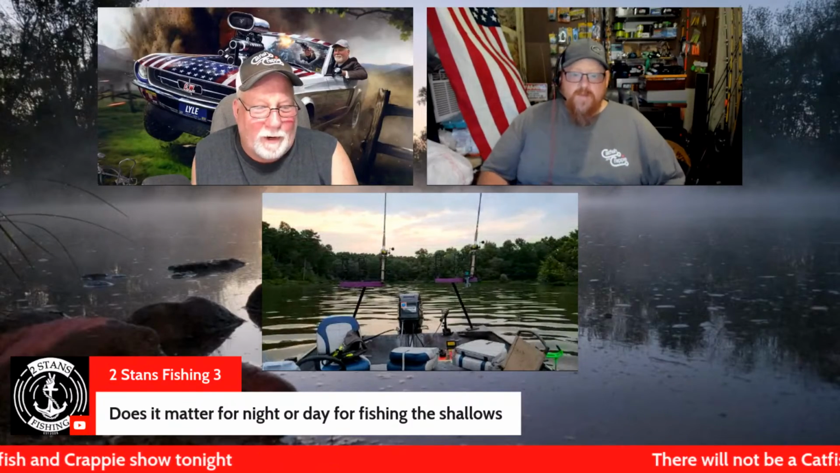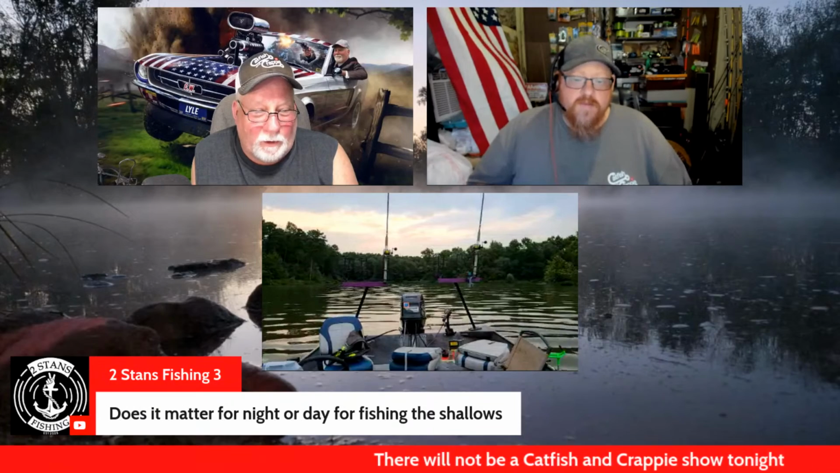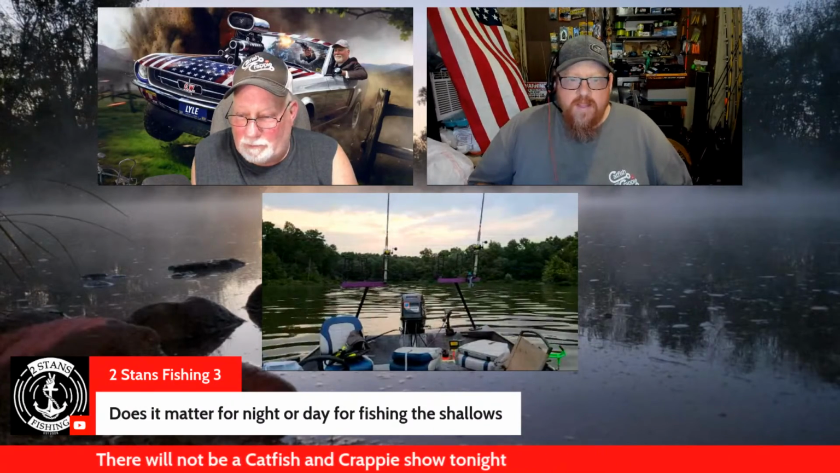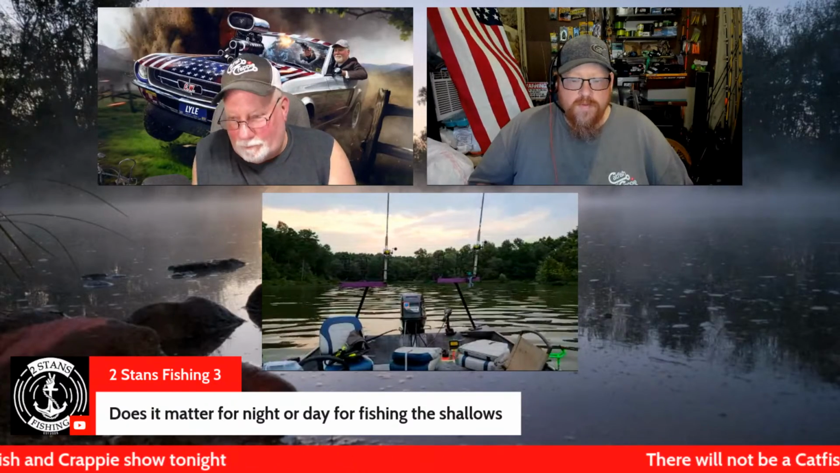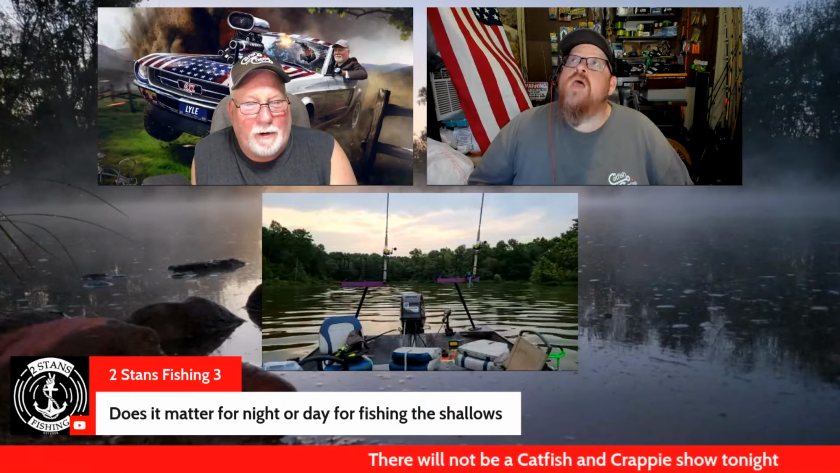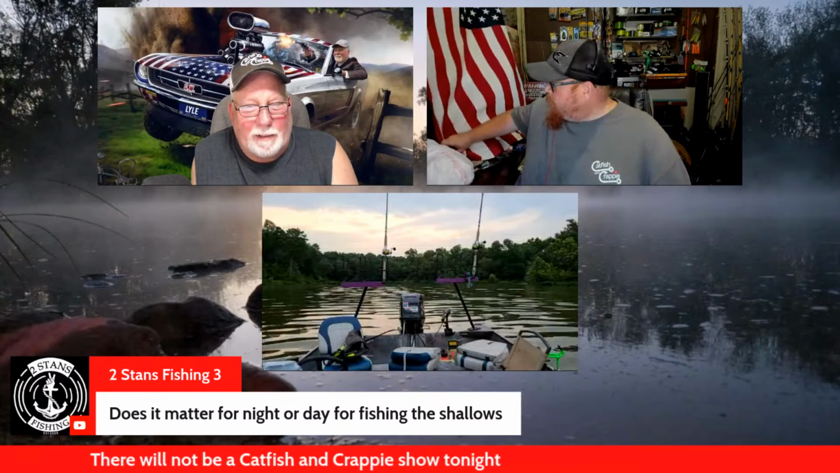Does it matter for night or day, or for fishing in shallows? No. I've caught them in the dead of noon, sun straight overhead, and I've caught them in 18 inches of water. Right now in my area it's so hot that I'm not going to be out there at that time.